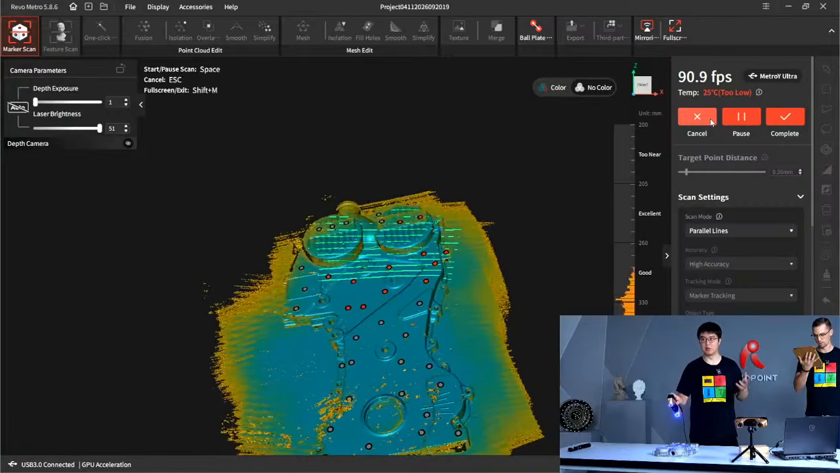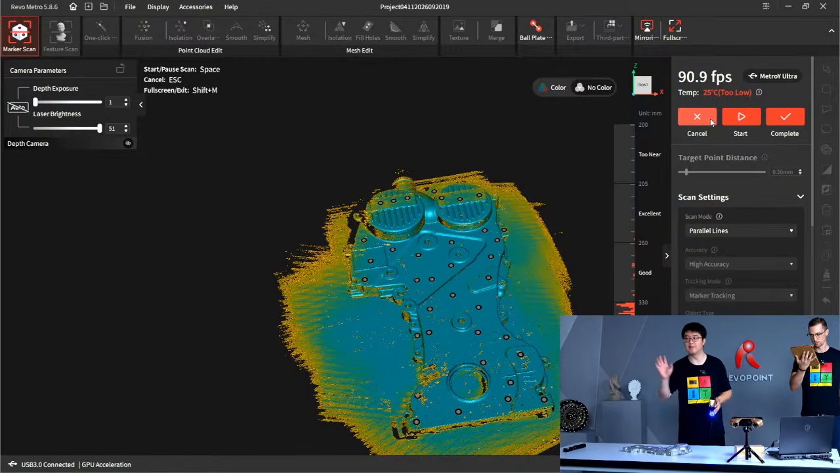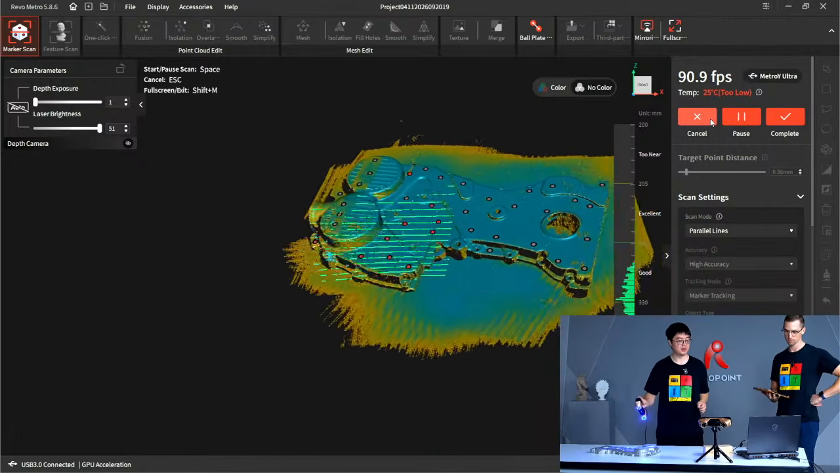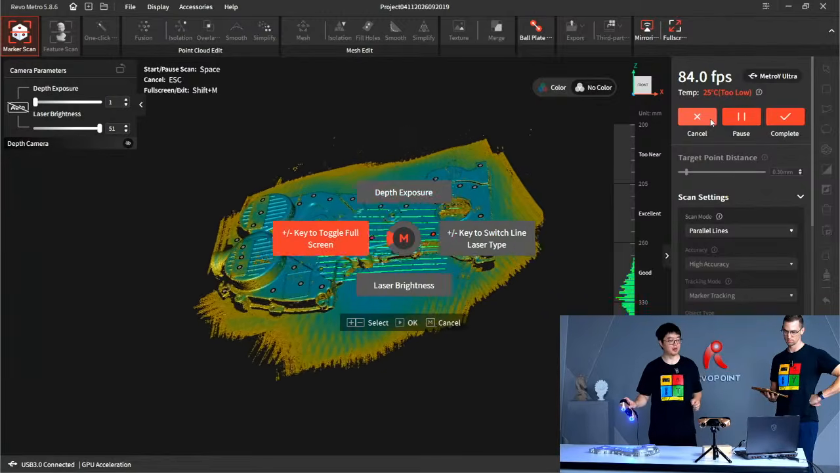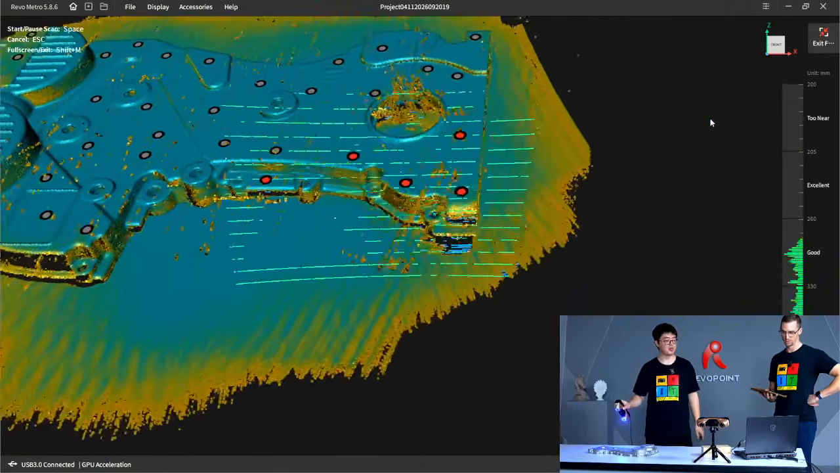The calibration temperature is best to be within 5 Celsius difference with your normal scanning temperature. So right now, I think I'm a bit far away from the computer, so I'm just going to toggle full screen, boom.